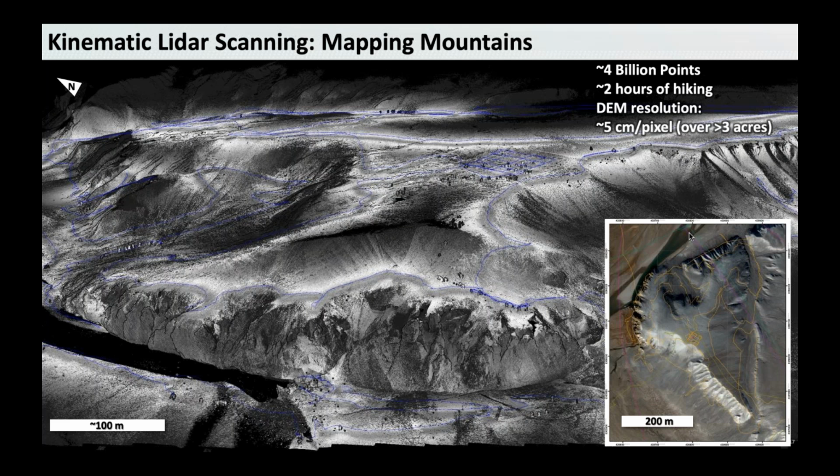And so I mentioned that we can now use these types of systems to cover essentially acres. What you see here is a 500 meter by 400 meter essentially mountain that we mapped in about 2 hours hiking around. The effective resolution of the DEM on this is about 5 centimeters per pixel over about 3 acres.